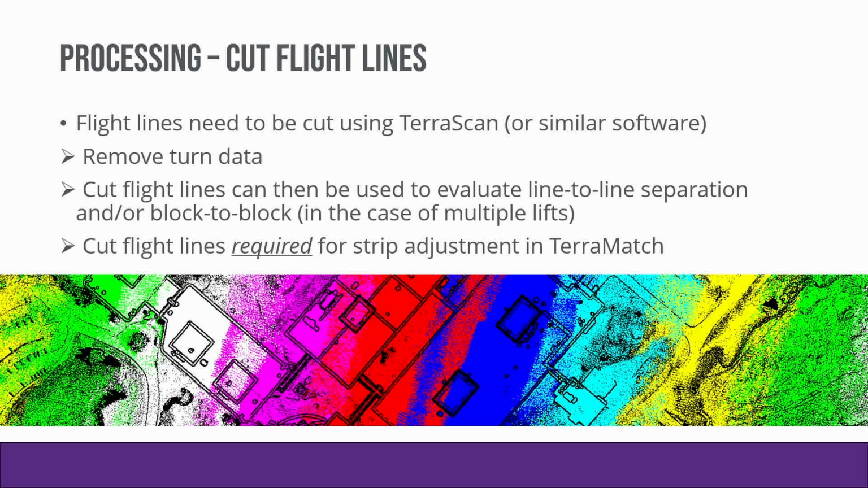So the next step from there is for us to actually go in and cut flight lines and remove all the turn data from one line to the next. The reason we need to do this is once we get that point cloud pulled into a Terrascan environment, we need to be able to look at the relative accuracy of that point cloud. So how well does one flight line fit the next flight line? Is there vertical offsetting or horizontal offsetting from line to line?